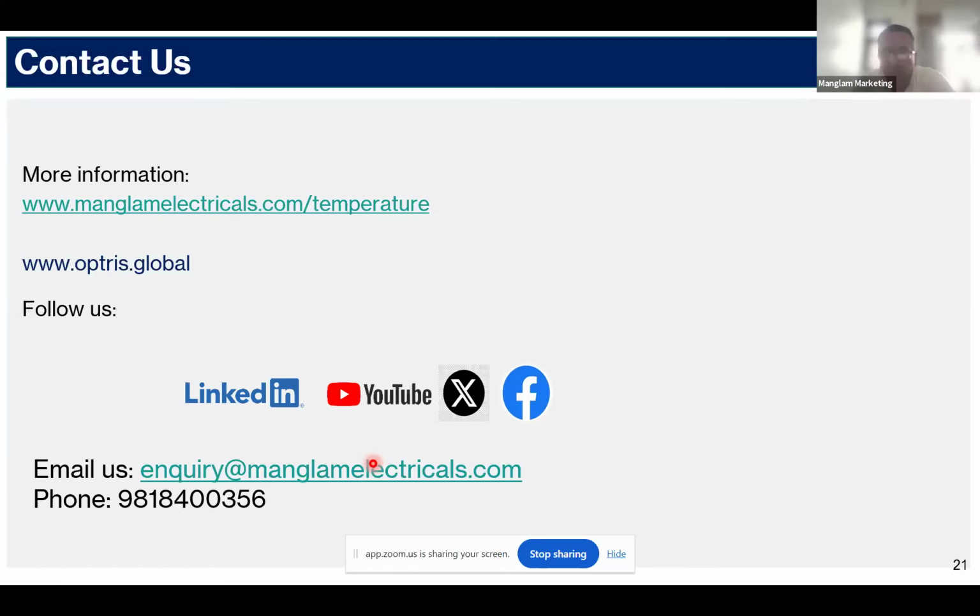Pyrometers are used in some places. So I'm saying the difference between a pyrometer and a thermal camera. We also have pyrometers available with us. With pyrometers, you are measuring a single spot, and you are assuming that the spot you are measuring is a homogeneous temperature across the entire bath area. Whereas in a thermal camera, you are getting a field of view.